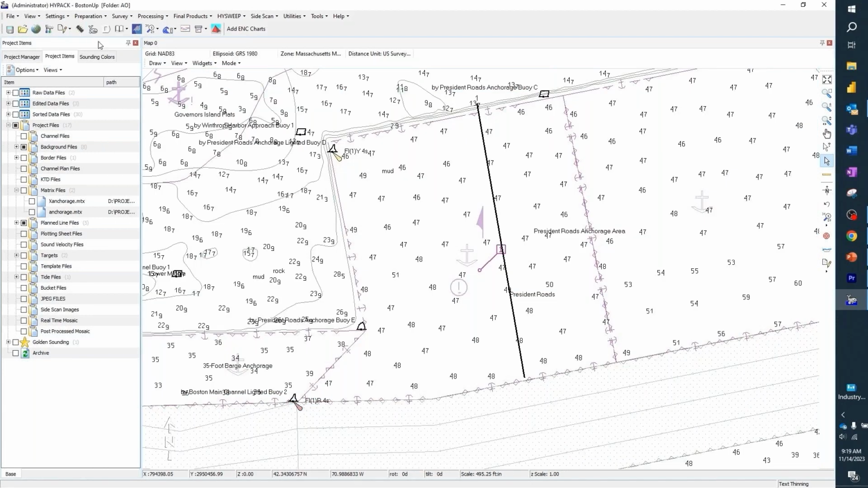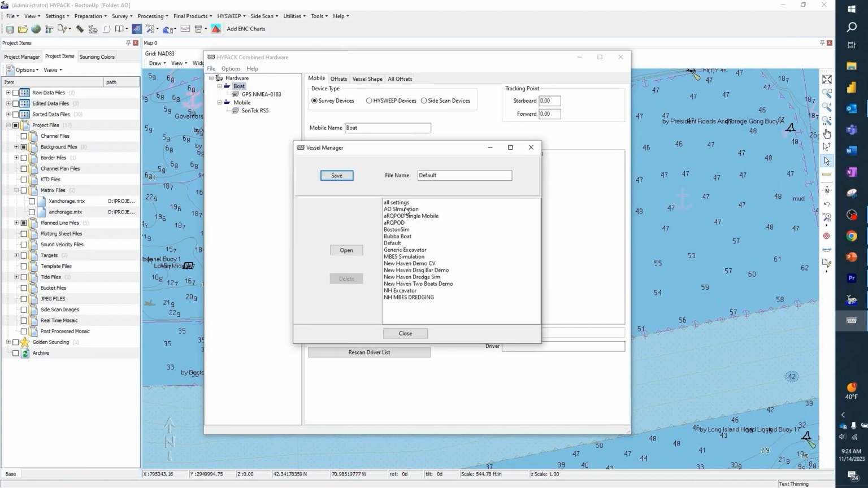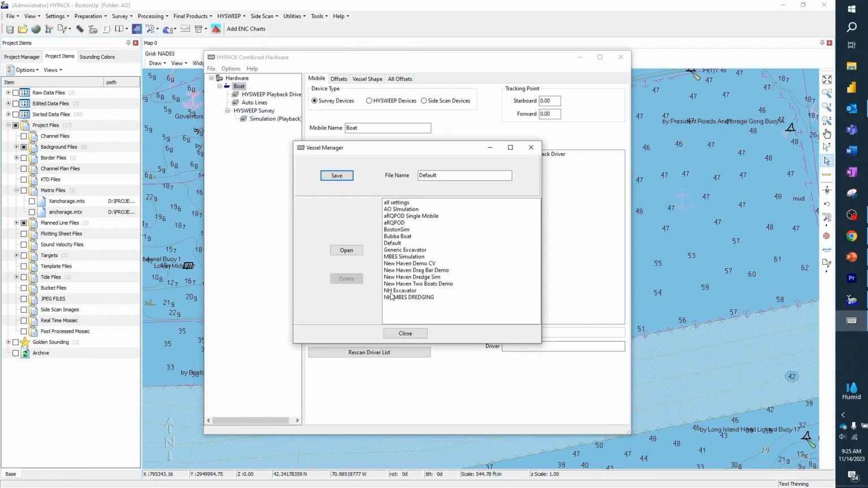Second thing I want to do, this is a demonstration, so I'm going to go into HYPACK hardware. And last time I was out, I was using a Sontek RS5. In the new version of HYPACK, we have a vessel manager menu. I know I have an AO simulation, so I'm going to open that up, and it's going to set my lines and set my hardware up for the things that I need. So in here, I've got auto lines.